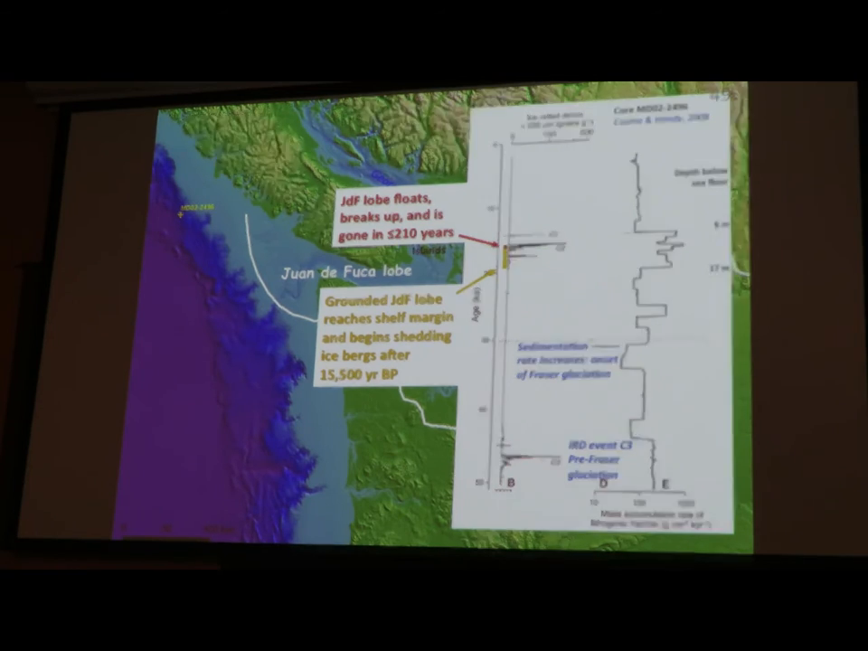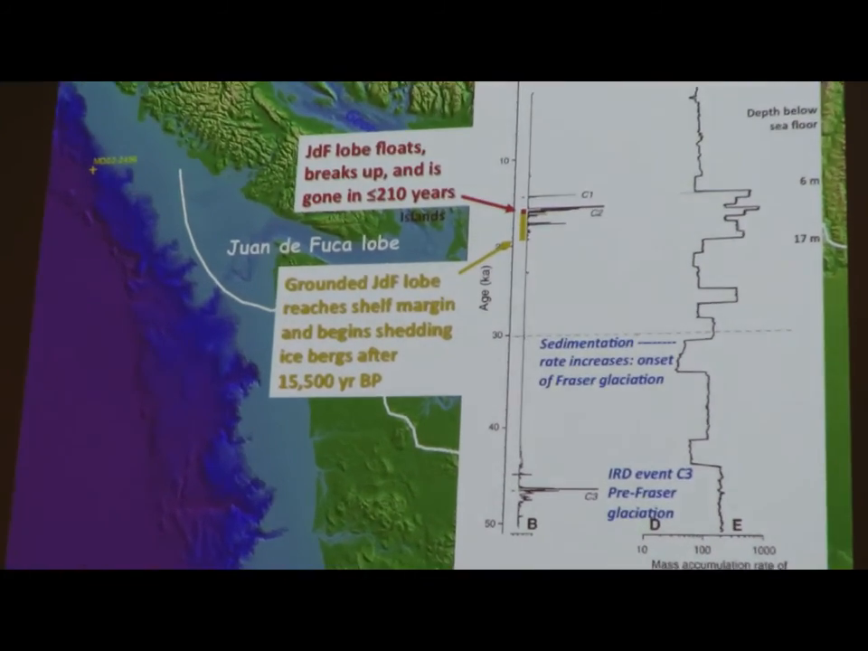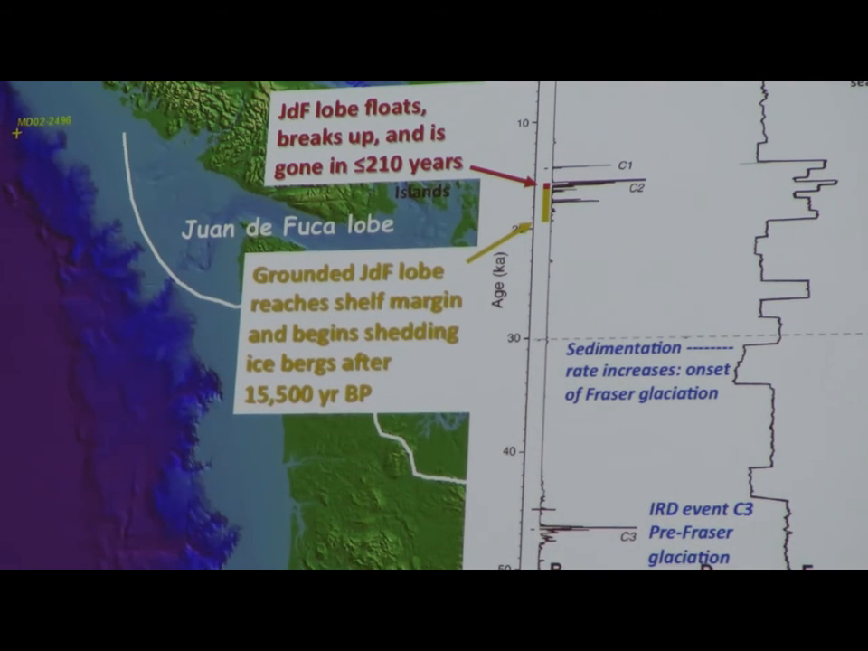And this, from the ages near Rosette, we know has to be after 15,500 years ago, or no earlier than that. And then we see a very high intensity pulse, a late C2 pulse, that I think is the Juan de Fuca lobe floating, breaking up, and going away. So lots and lots and lots of icebergs. And then after that, there's another ice-rafted debris pulse, which Cosma and Hendy interpreted as being ice emptying out of the Georgia Strait.